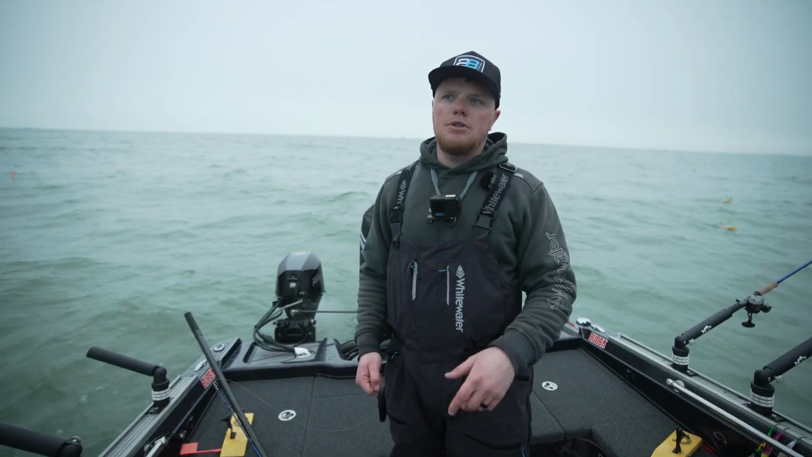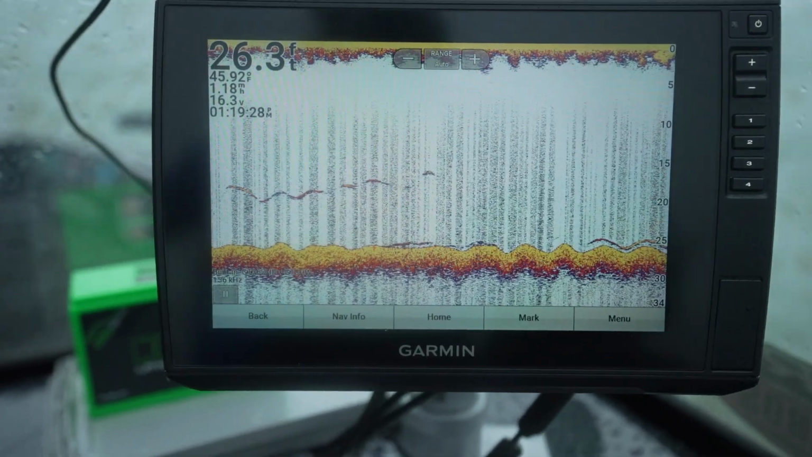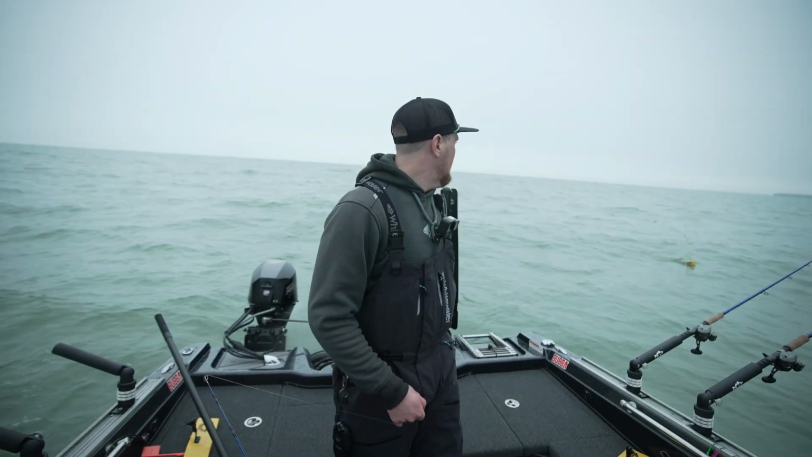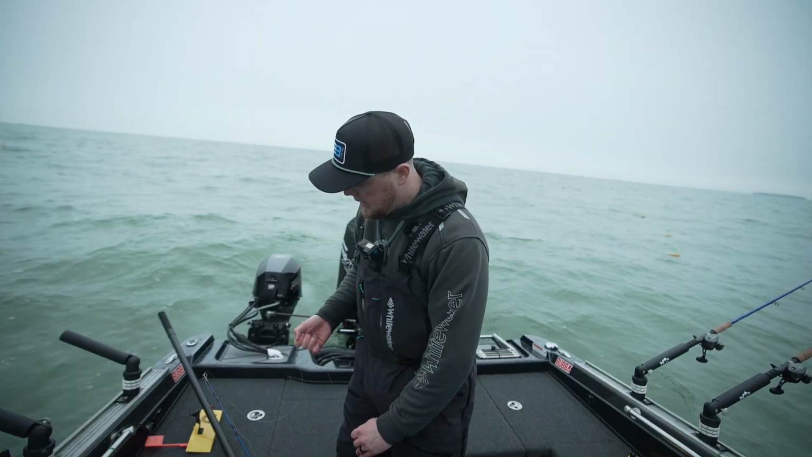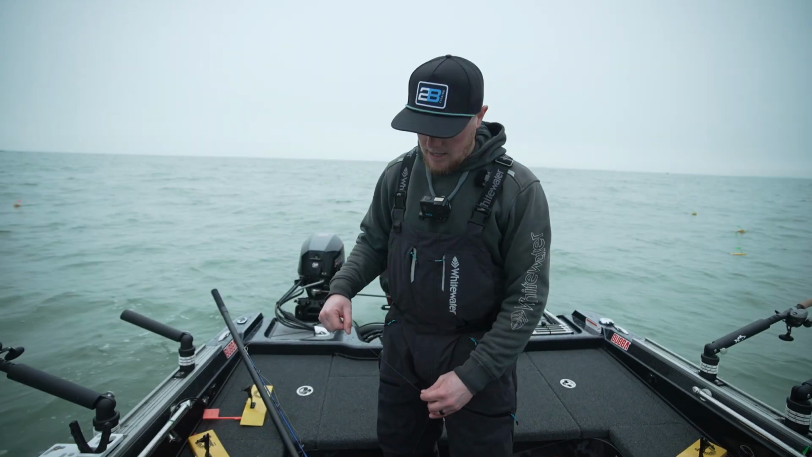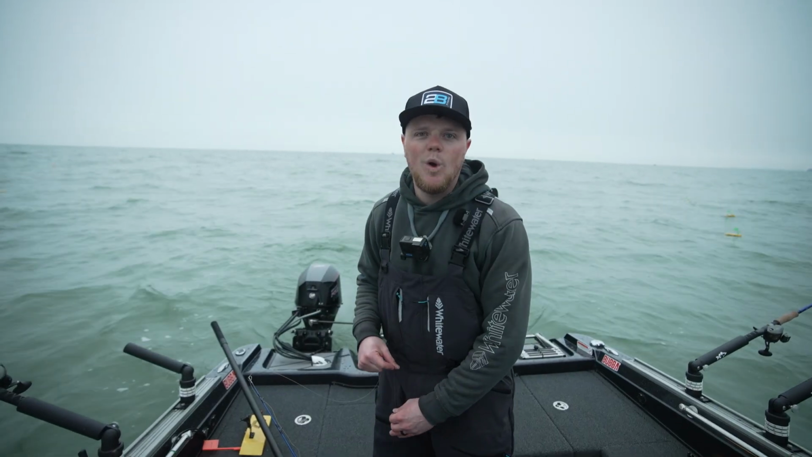Good pods of fish pretty much around everywhere in here. If you look around, there's pretty much boats everywhere. So we're gonna keep pounding this area and hopefully put some more good fish. We're hoping for a big one today. Something that Johnny can throw on his wall.